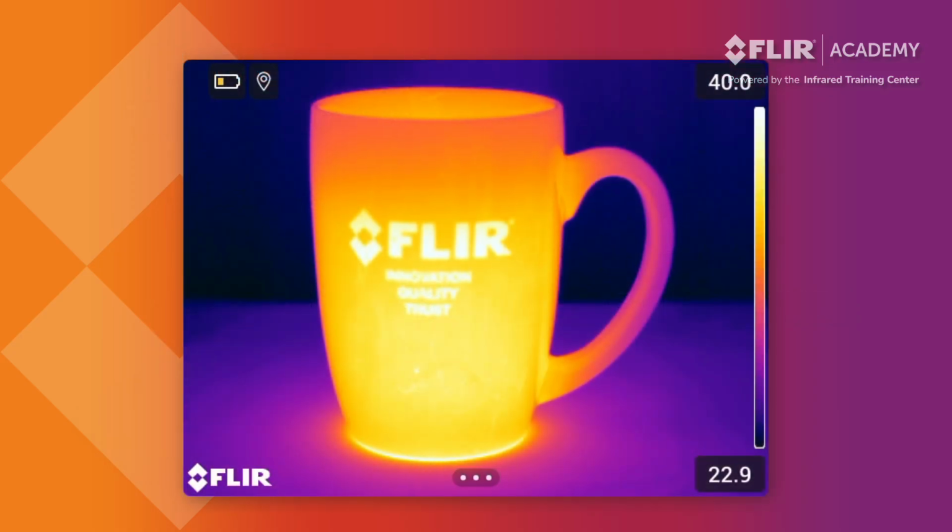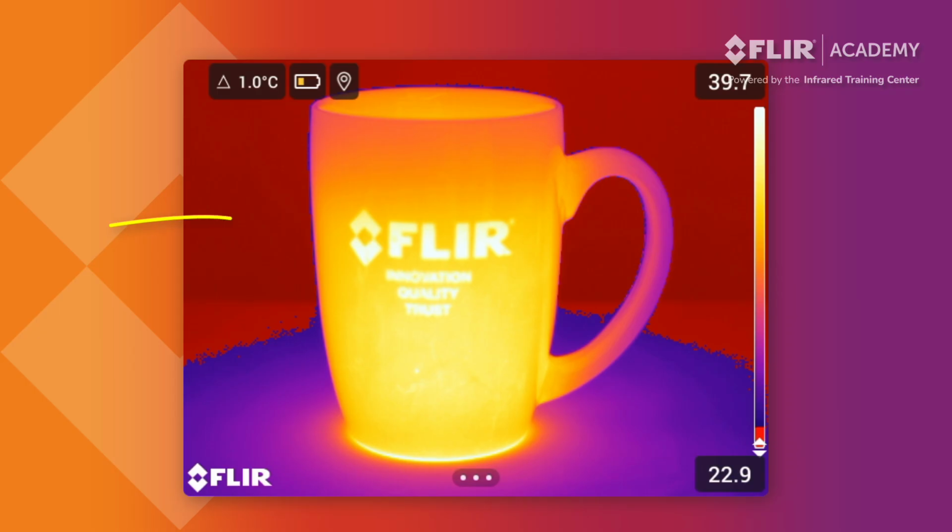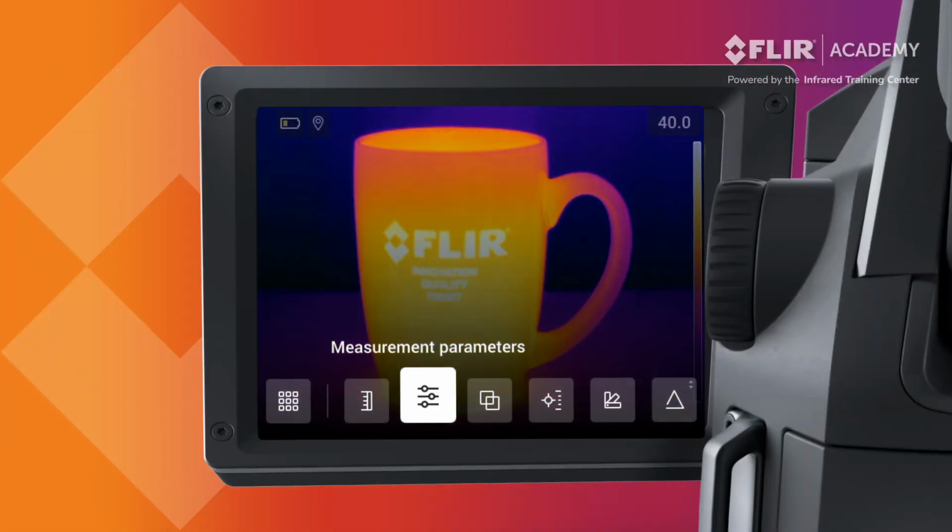FLIR G-Series cameras have a Delta T function that helps operators ensure they have a sufficient temperature difference between the ambient conditions or background and the temperature of the gas they are trying to detect. When this feature is enabled, the camera will highlight, using the color red, areas of the screen where there might not be enough of a temperature difference to see a gas leak. This feature helps operators know if they might need to consider a different viewing angle to change the background and help improve their ability to detect leaks.